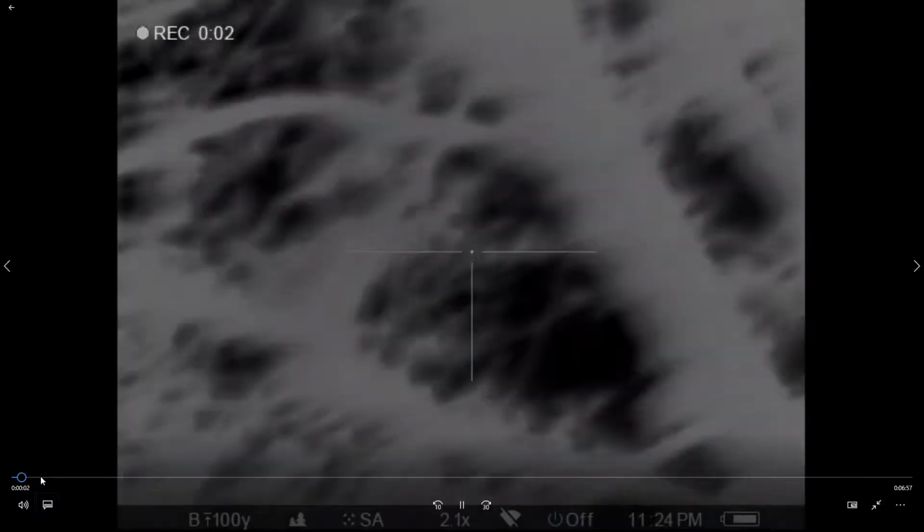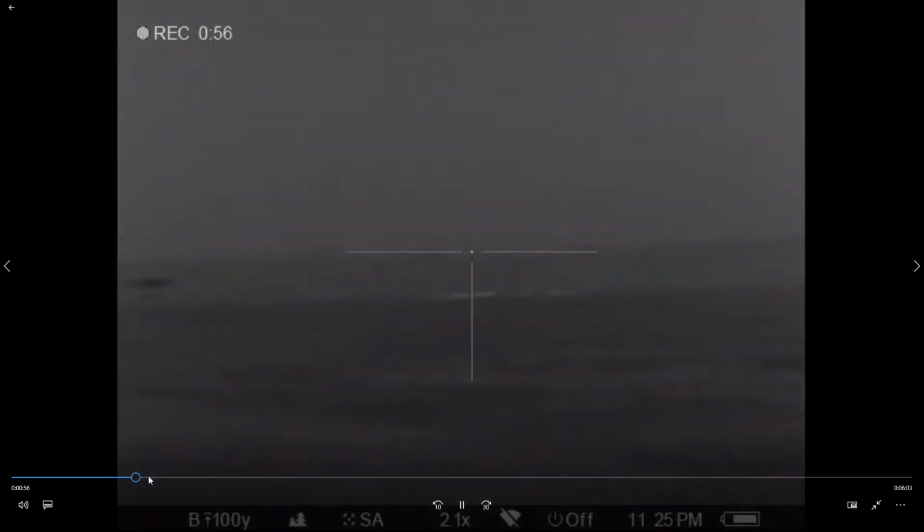All right, here we go. Let's see which one this is. Some of these are out of order because they were in different scopes. Okay, this is the last